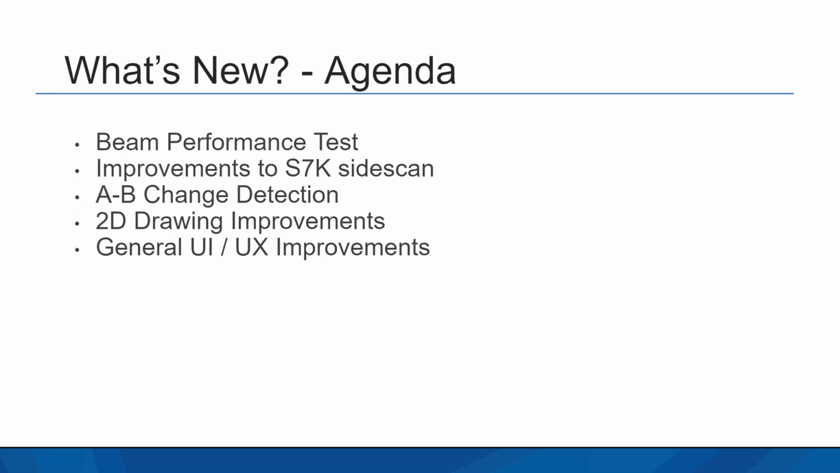And then I've got a small handful of general user interface and user experience improvements that have been added. At least one I'm excited about because we've been waiting a long time for this feature, but actually two of them that I want to show today.